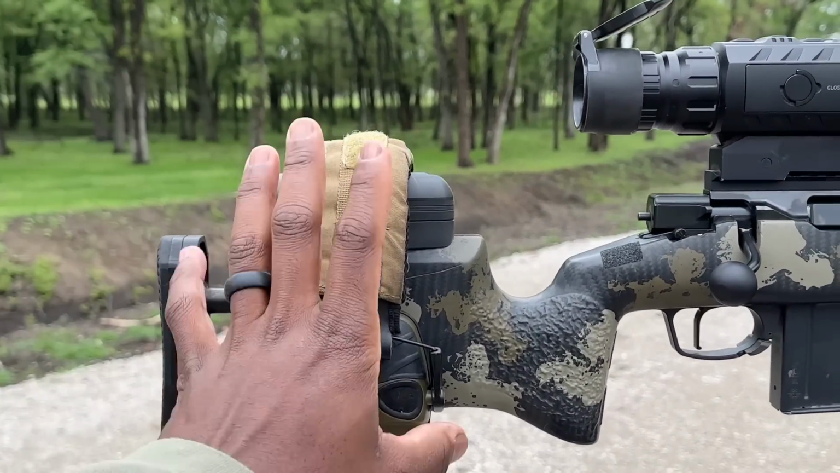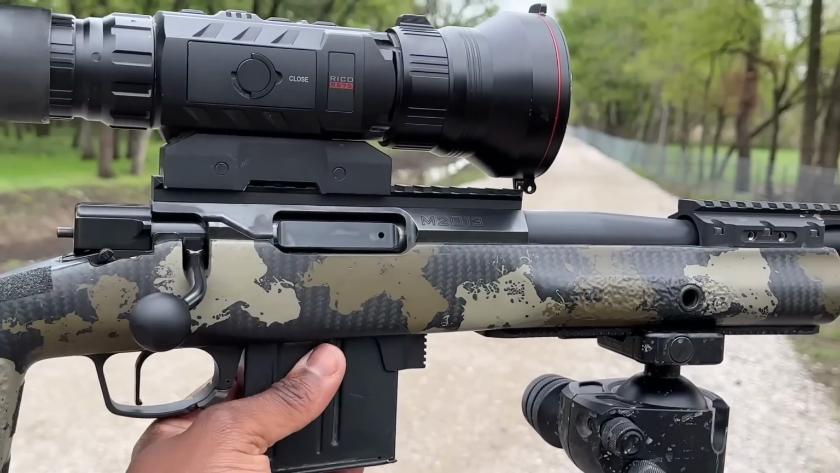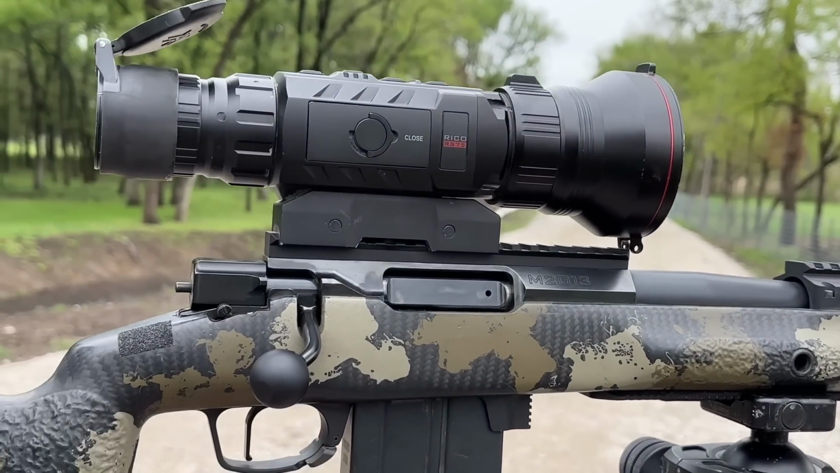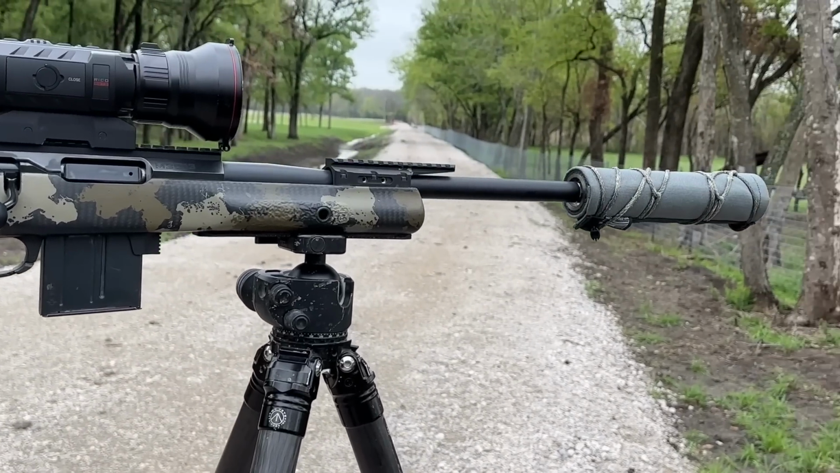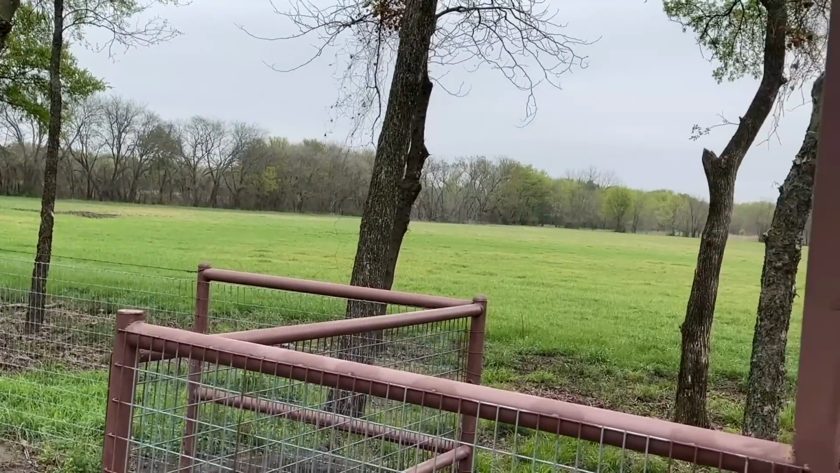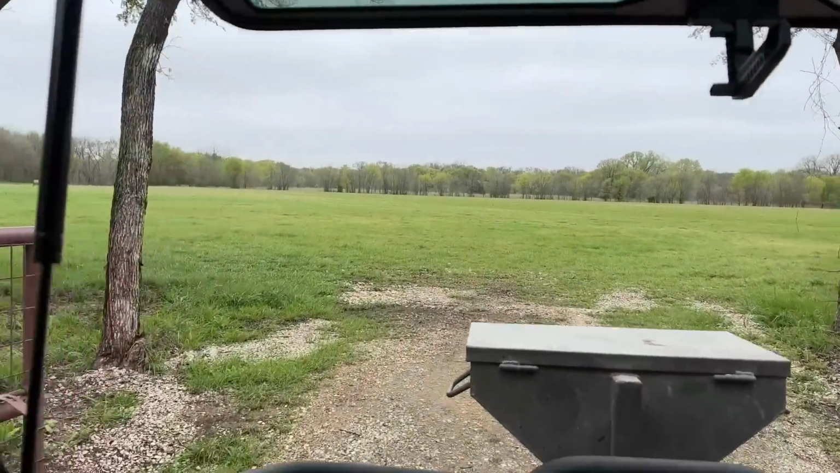RS75. I got my ear pro. Try to wear ear pro as much as I can. We are using MDT's 10 round mag here. We got a TriggerTech trigger, 2 Vets Recon V2. And guys, I can tell you right now, this is easily 200 yards, maybe more. We're about to go do the recovery. Let's get this recovery going here.